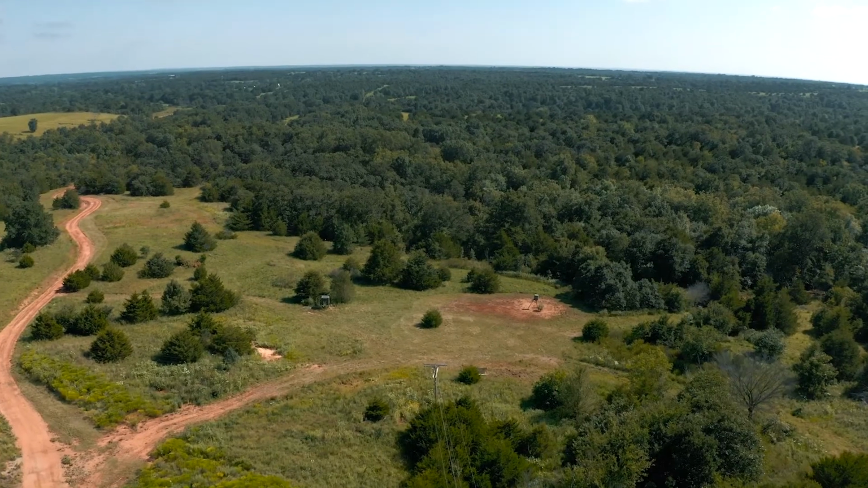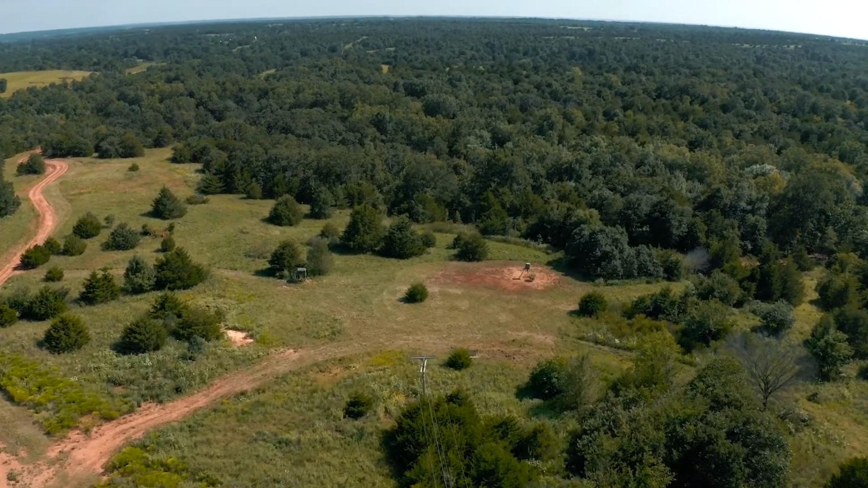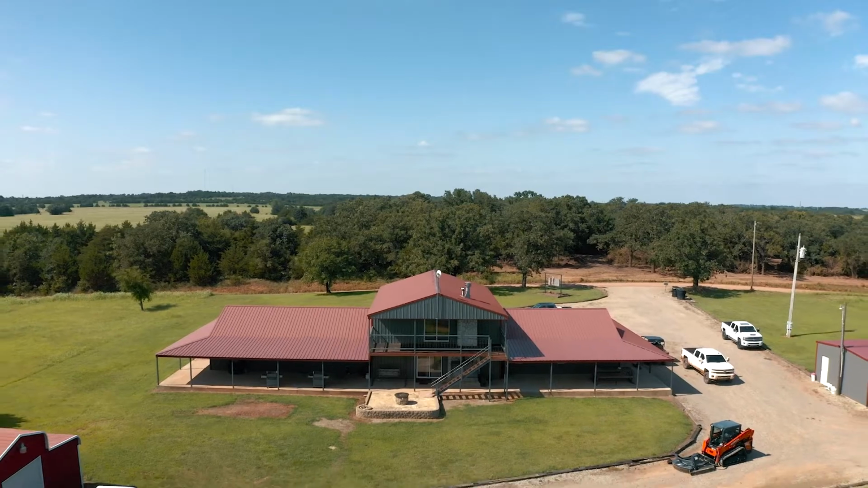I'm Bobby Davis with 405 Outfitters. We're here in central Oklahoma. We specialize in feral hog hunts. We've got a variety of stands out in the field that are set up over feeders. We can accommodate rifle hunters, bow hunters, just whatever you want to do, we can take care of you.